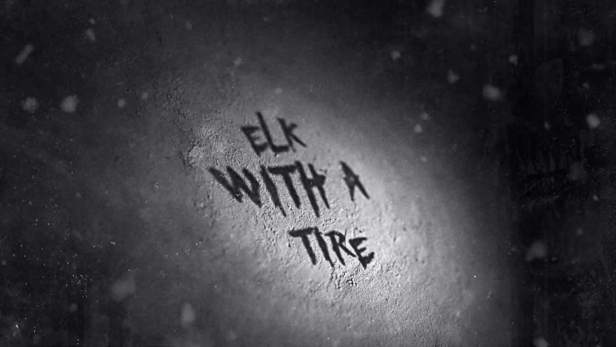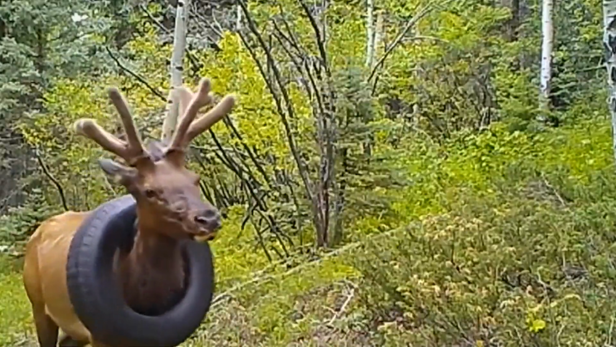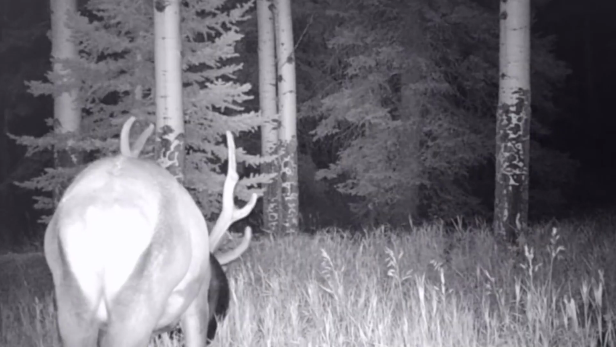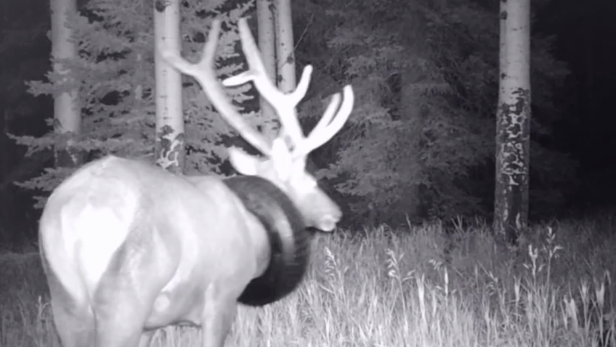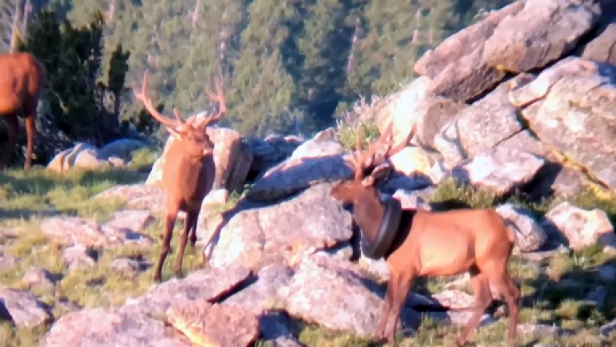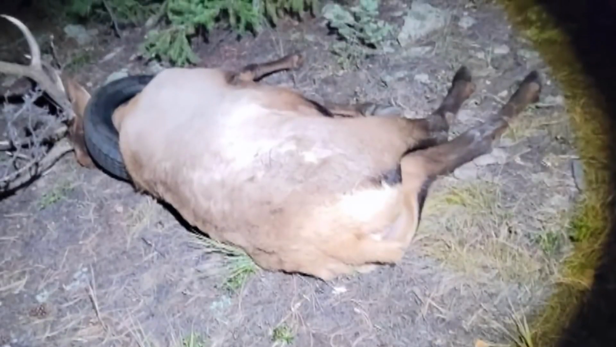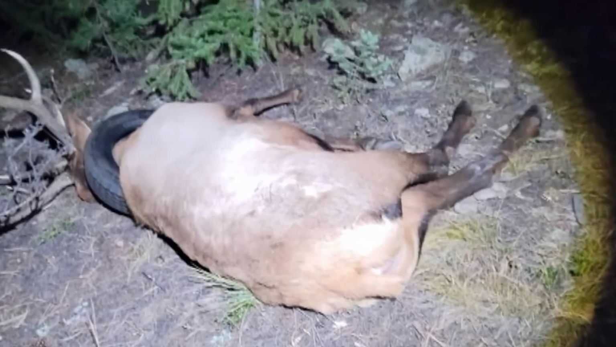Elk with a tire. This saga comes from trail camera footage capturing an elk roaming with a tire entangled around its neck for 2 long years. Throughout this period, the elk continued its routine life, but the tire, along with its antlers and neck, grew, making it increasingly challenging for the animal to free itself from the entanglement.